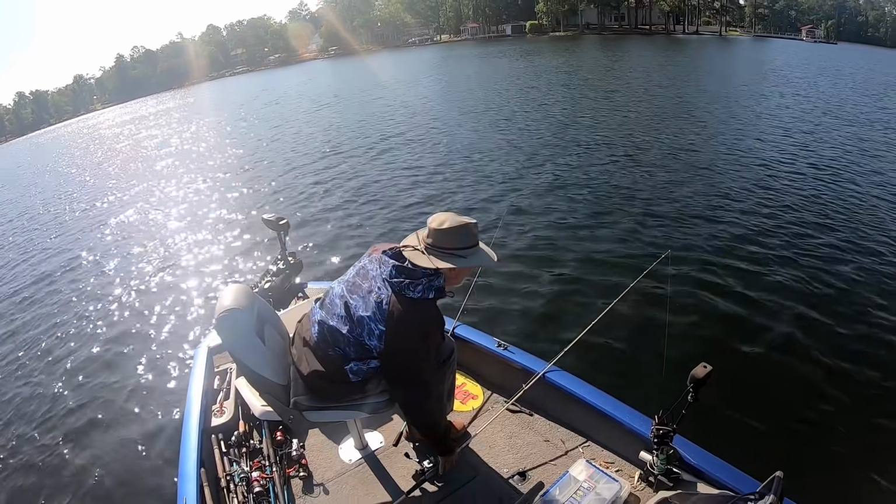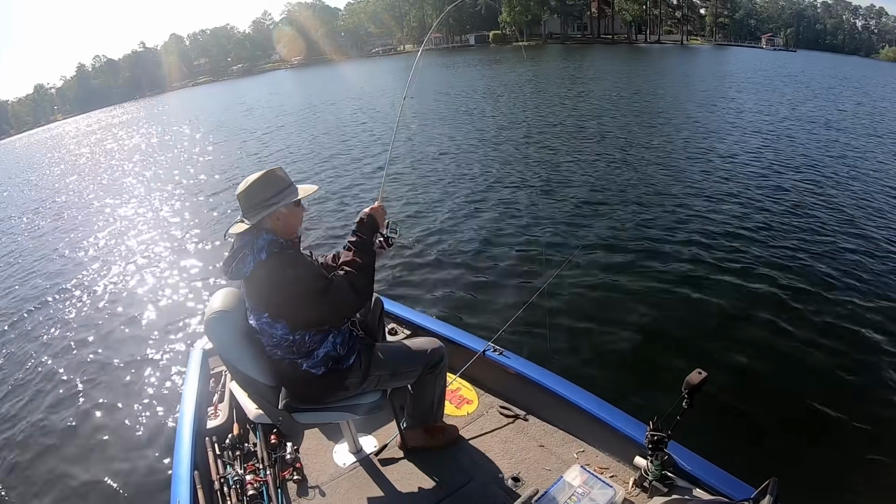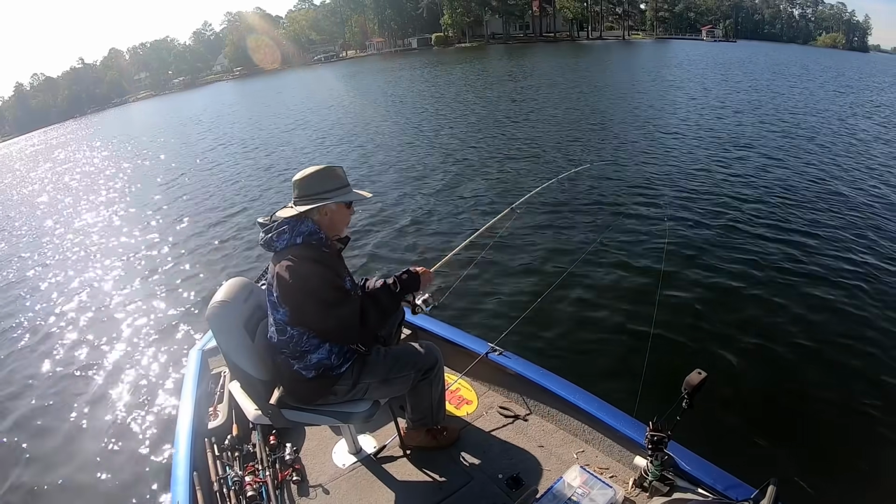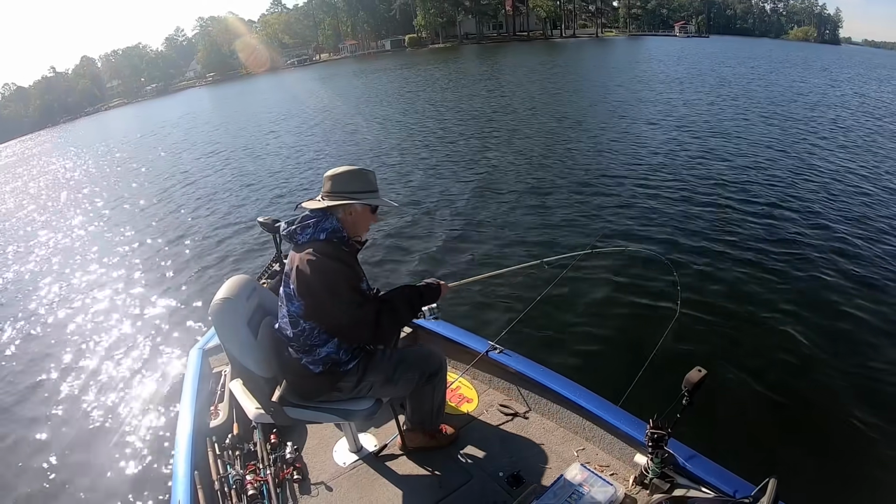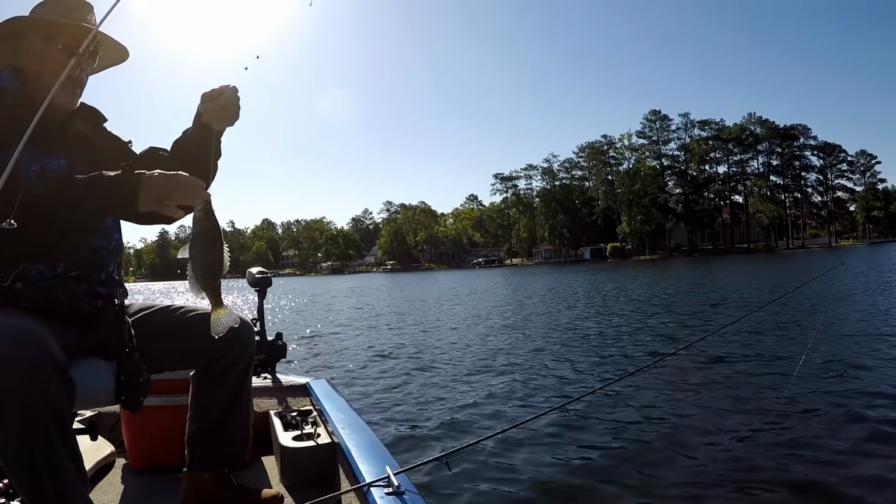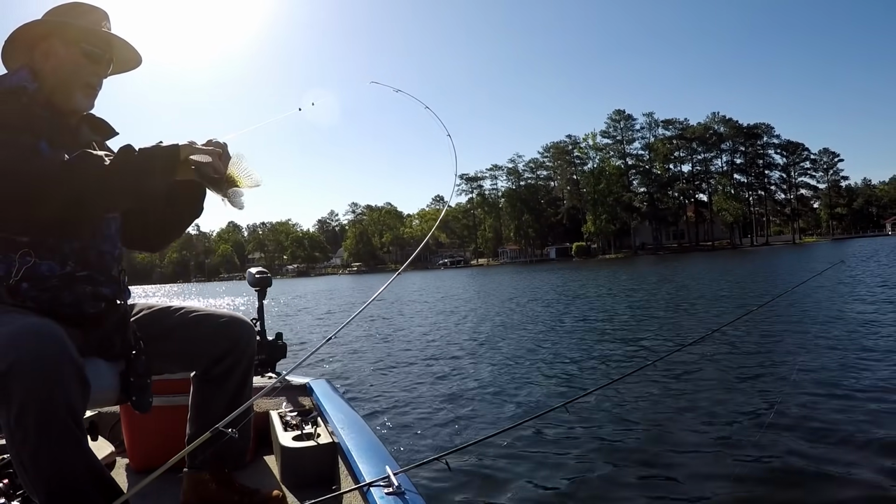And we're gonna drop down. Already got a bite, y'all. We already got a bite. Look at that. Already got a bite as soon as it got down. Oh my! Already got a crappie on the minnow. I tell you what, they love these minnows.